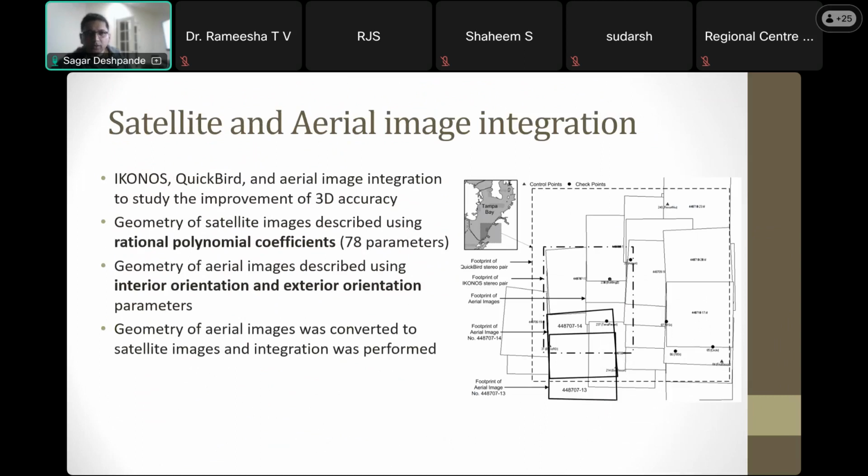Another one that I did at Ohio State, over here you can see 3 tracks actually. The outer one is QuickBird, the inner one here is Ikonos, and then the images themselves, which are aerial images. Now, the satellite geometry of Ikonos and QuickBird was defined using rational polynomial coefficients, 78 parameters to define the orientation and basically the complete parameters for the images.